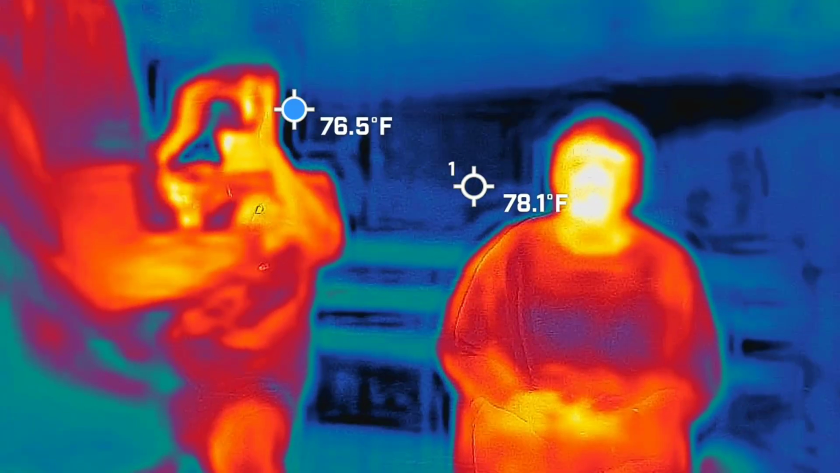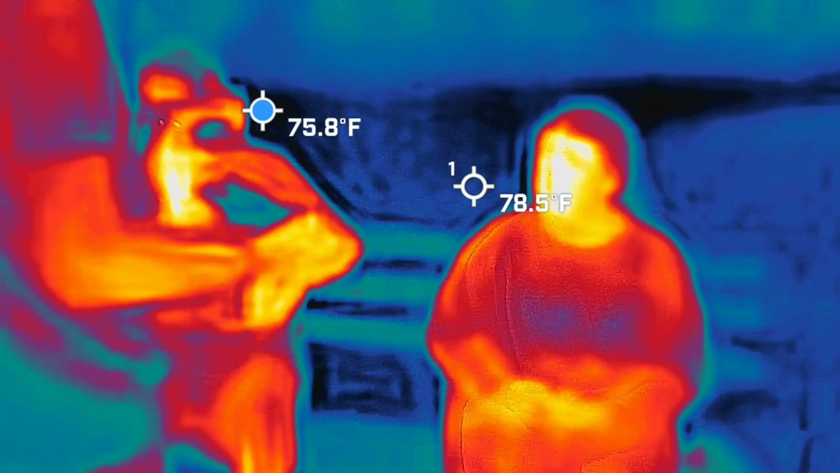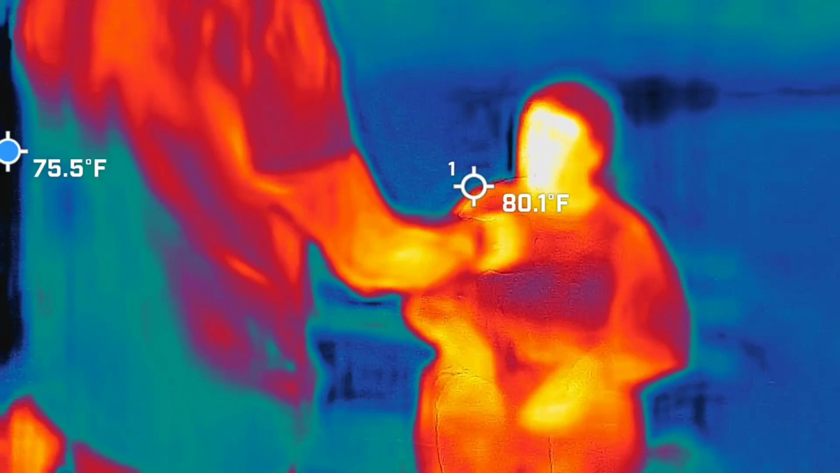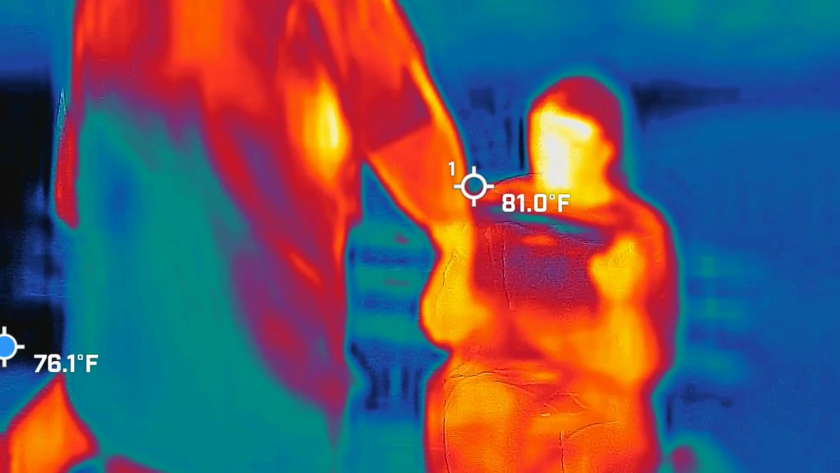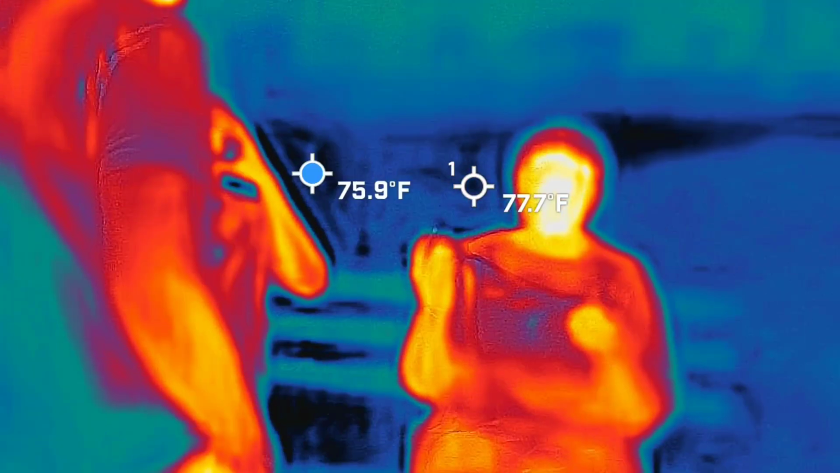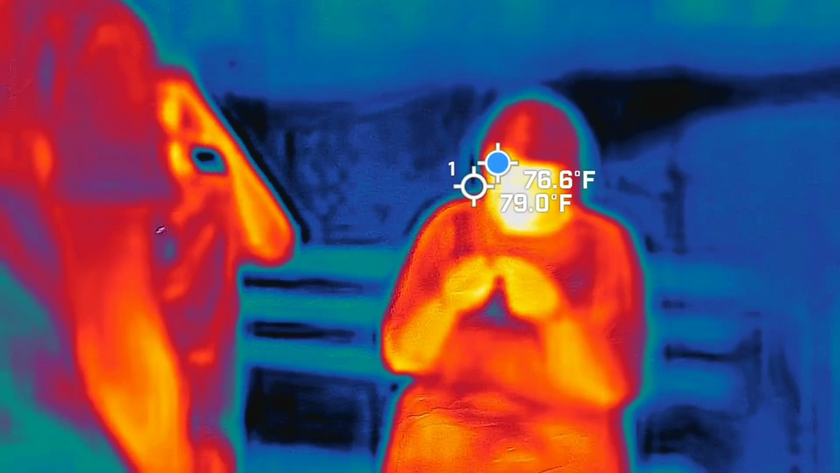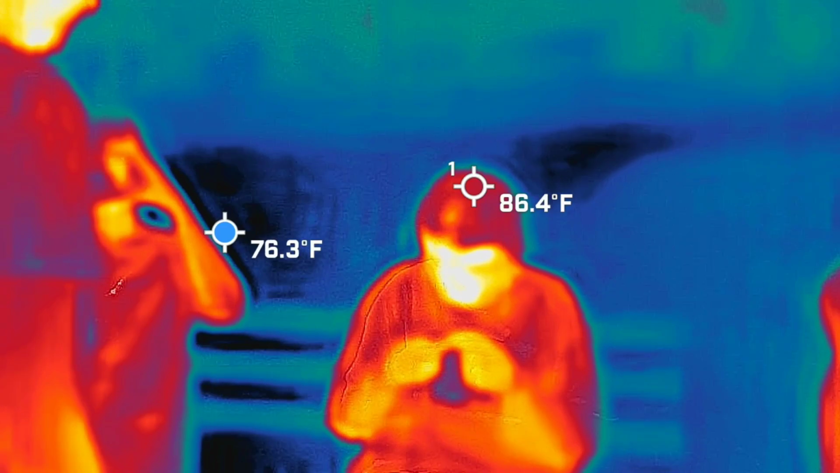Alright, so this is like a Batman mask. So you're going to put it right over your ears. So take out that earbud. Put the mask on first, then the earbuds. Put it over your ears. It doesn't go all the way around your head. Sorry. It's okay. I know it's weird. It's not going to be perfect.